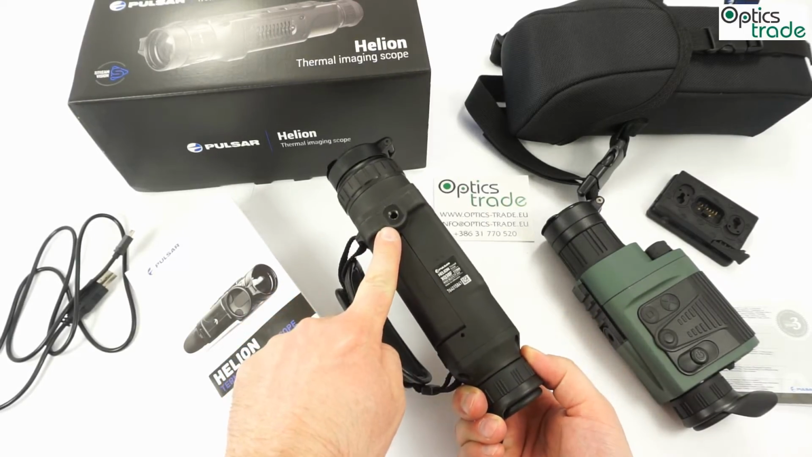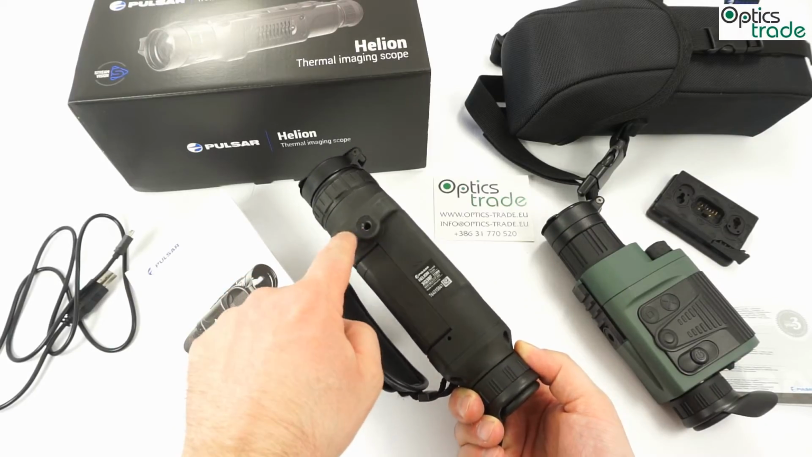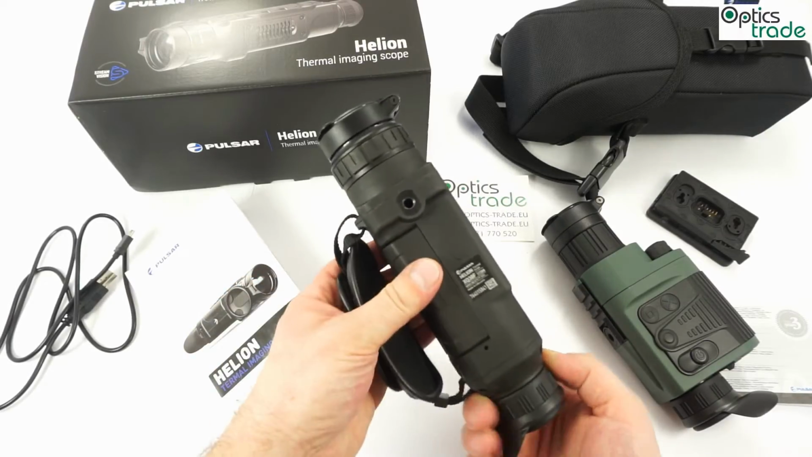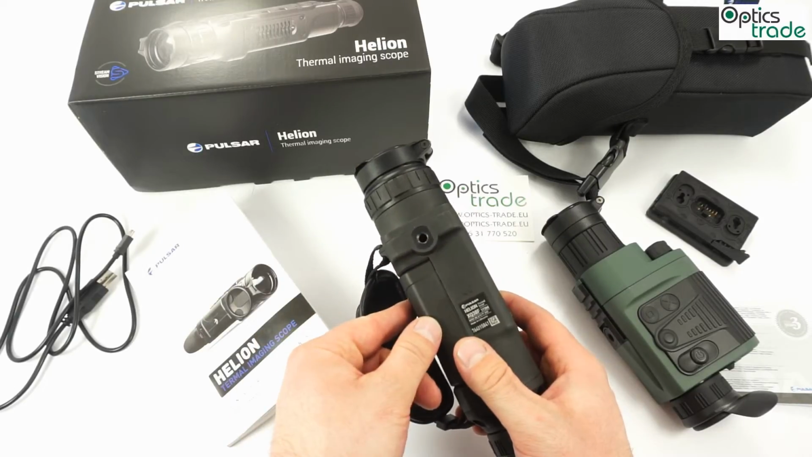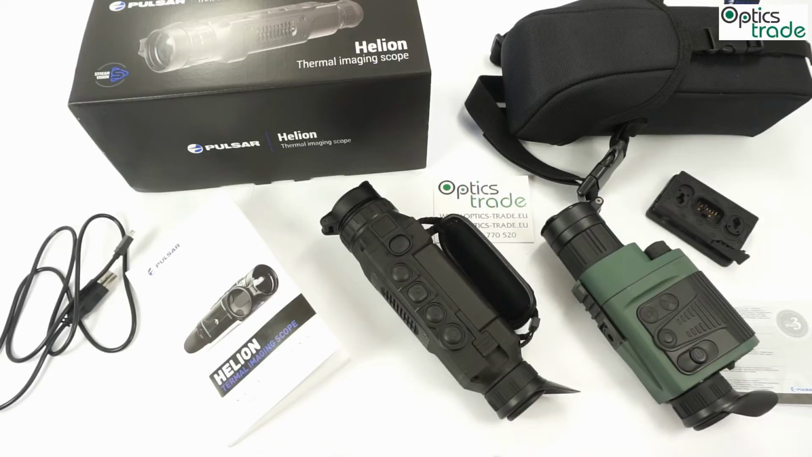You also have a tripod thread, so that you can connect it to a tripod, and this is quite understandable since this device offers up to 12 magnification or even more. So at that magnification it is really hard to use it handheld, so it's better on tripod.